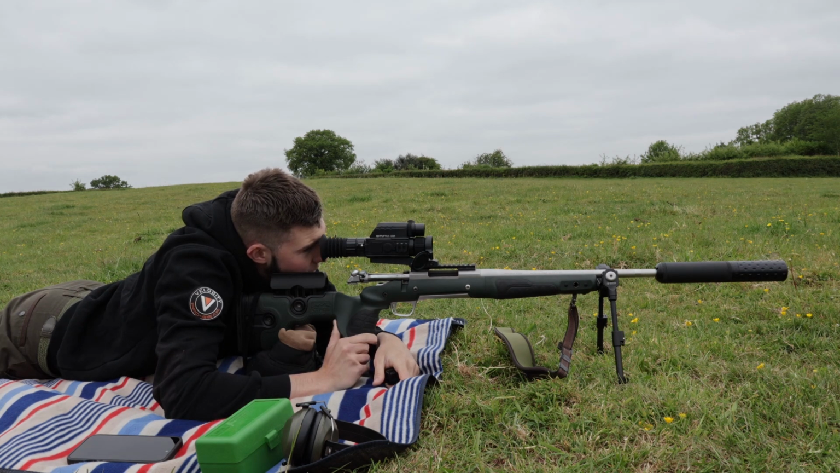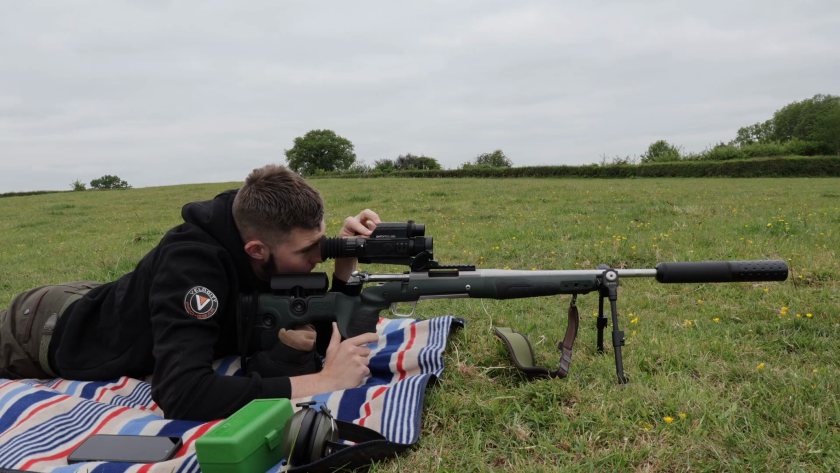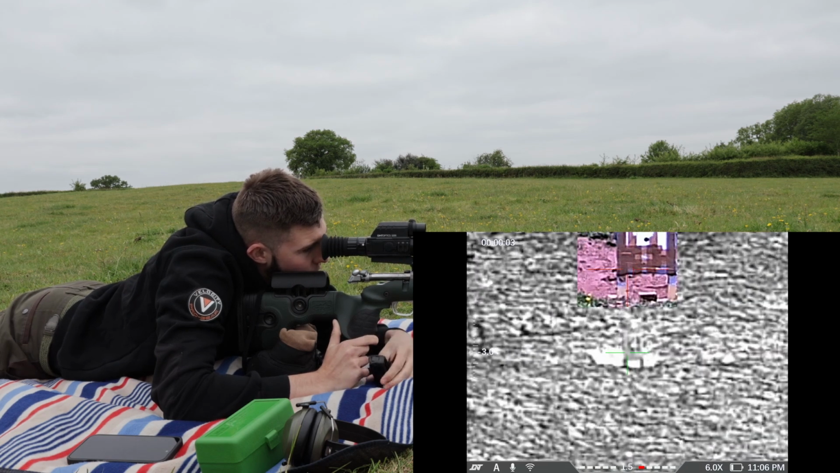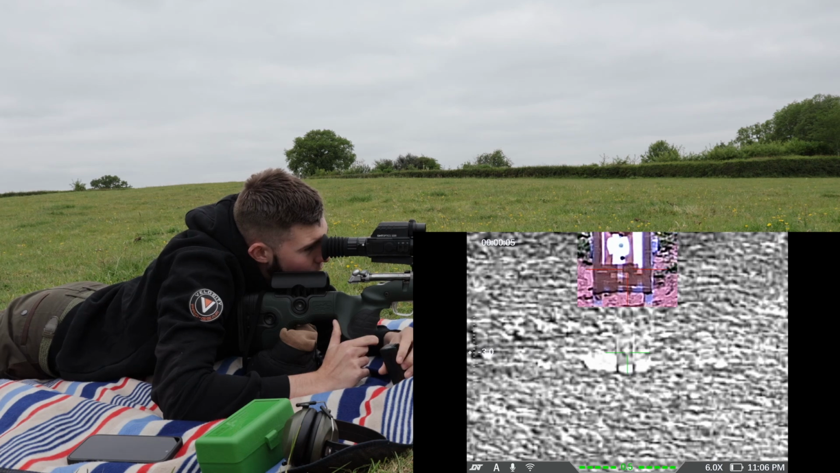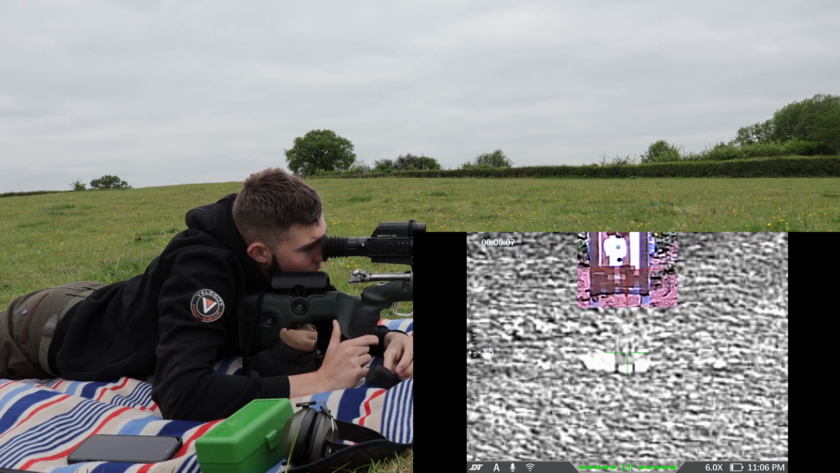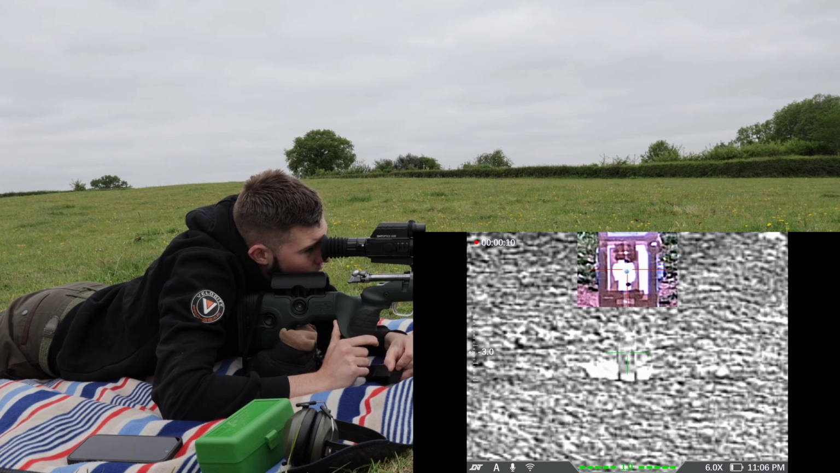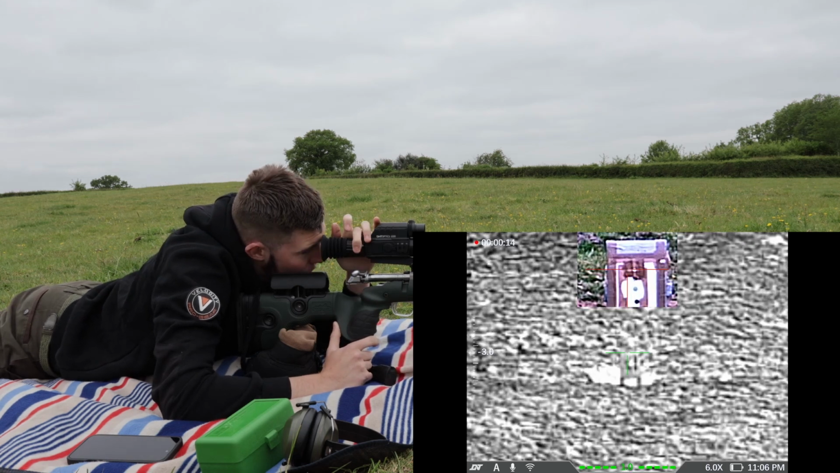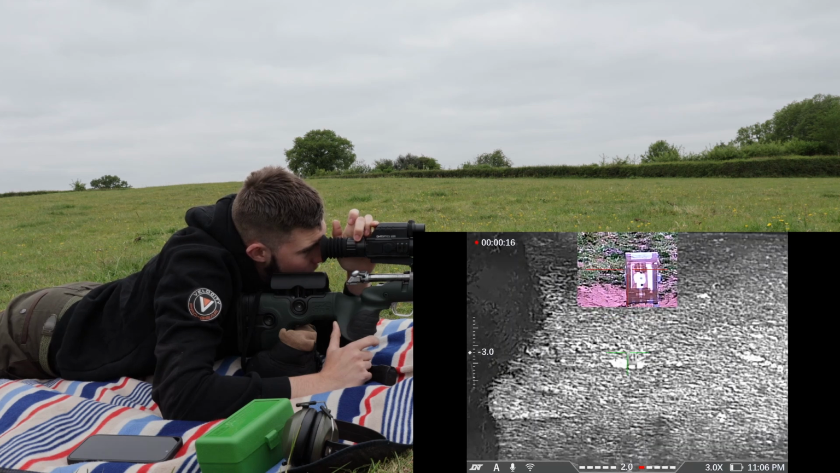You can see the heat of it in the middle, so I'll start recording now and I'll display that footage. So you can see the heat of the penny washer in the middle, displaying in the white circle, but it is quite blurry because we're zoomed all the way in. But I need to be zoomed all the way in, because if I zoom out, you'll see it's just,